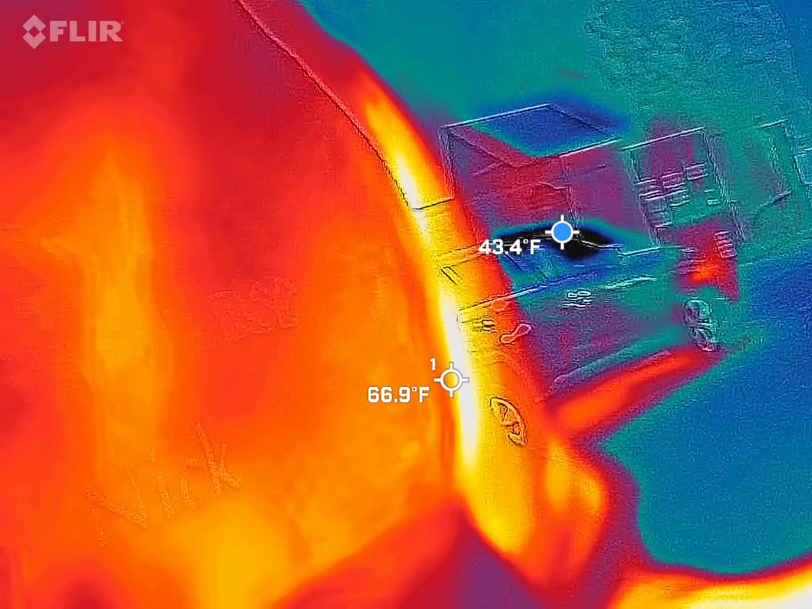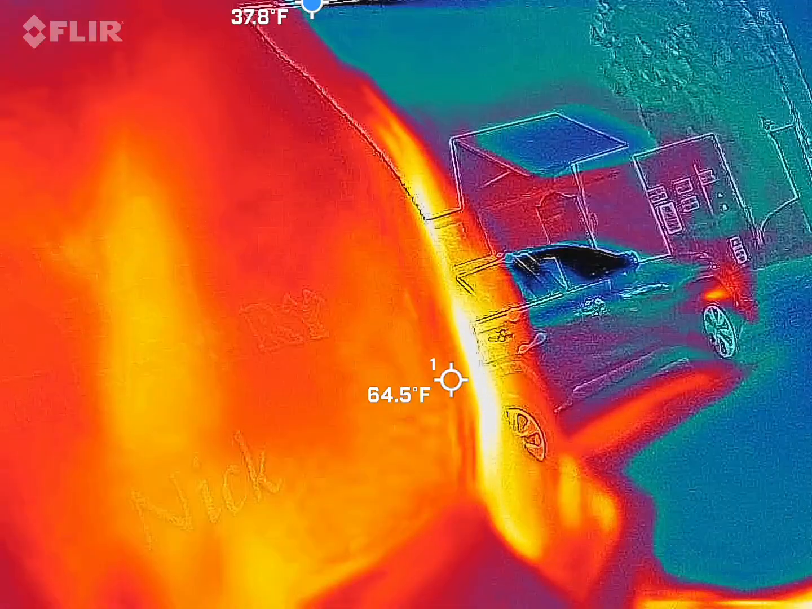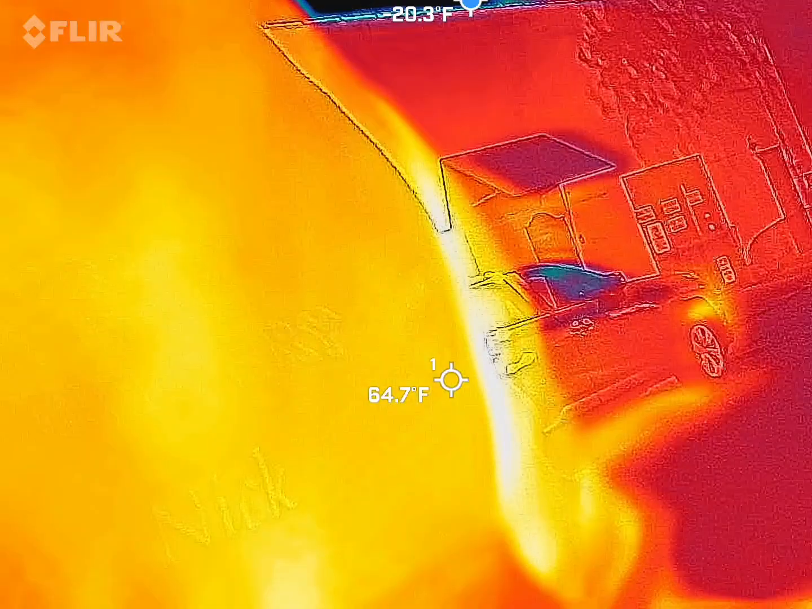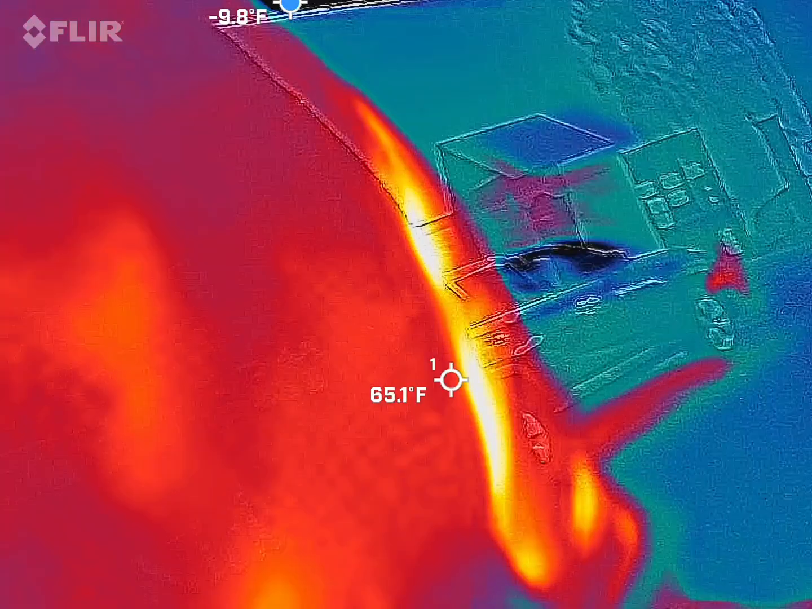That's what I'm looking for. It's not just going to be a little bubble. It could be, but I'm looking for a human form. That's just not body temperature, because we're alive, right? We've got blood flowing through us.